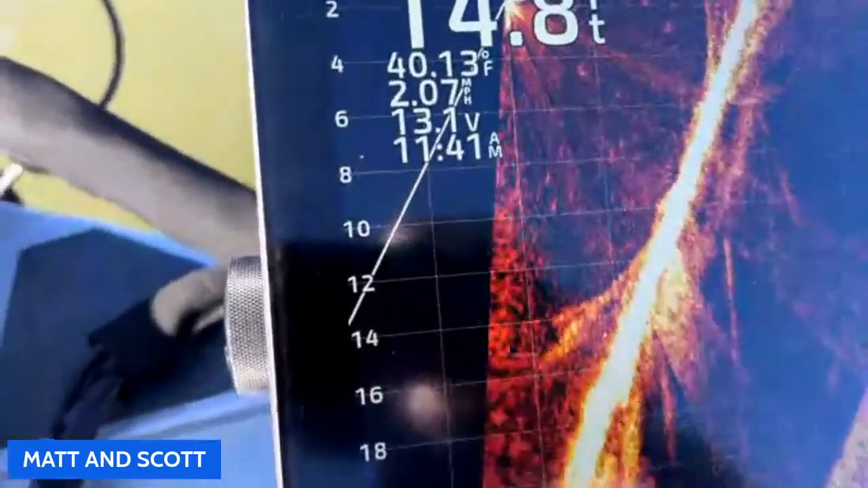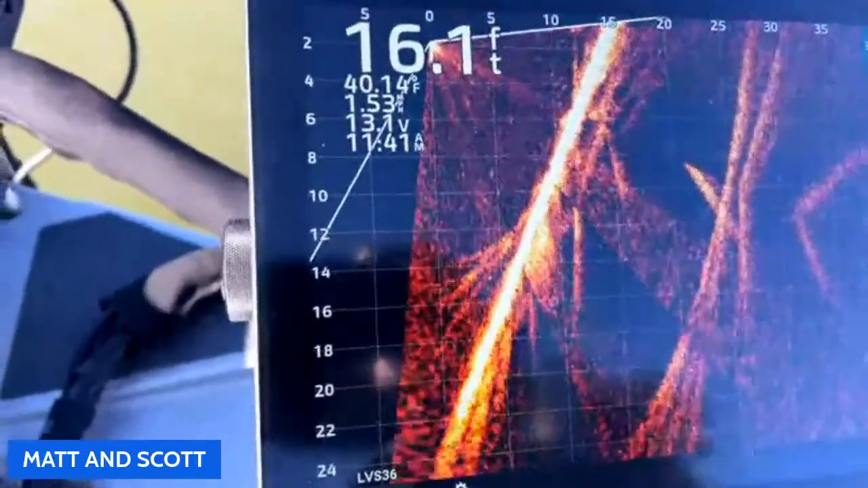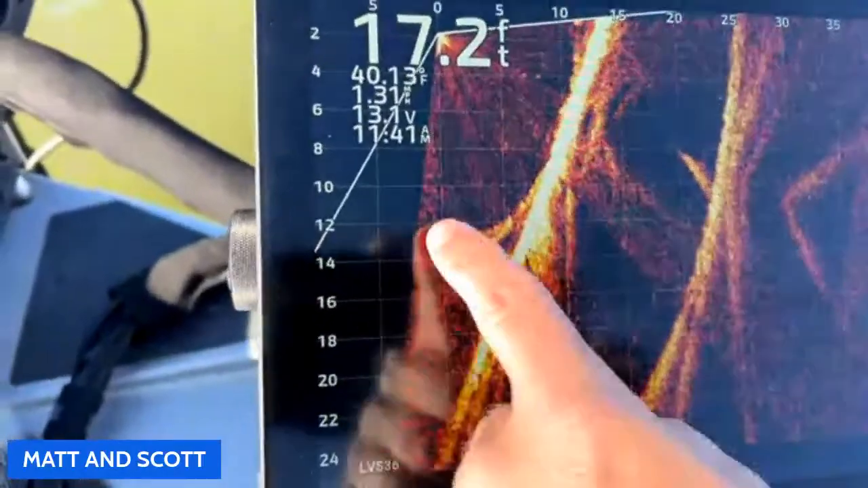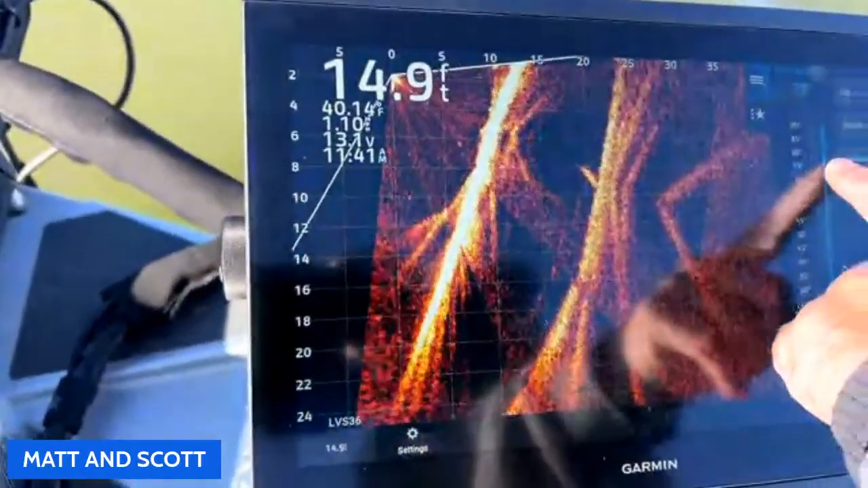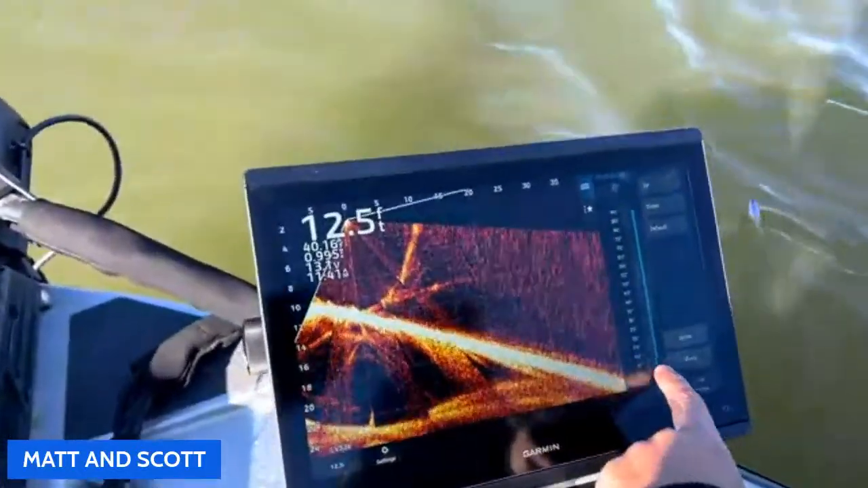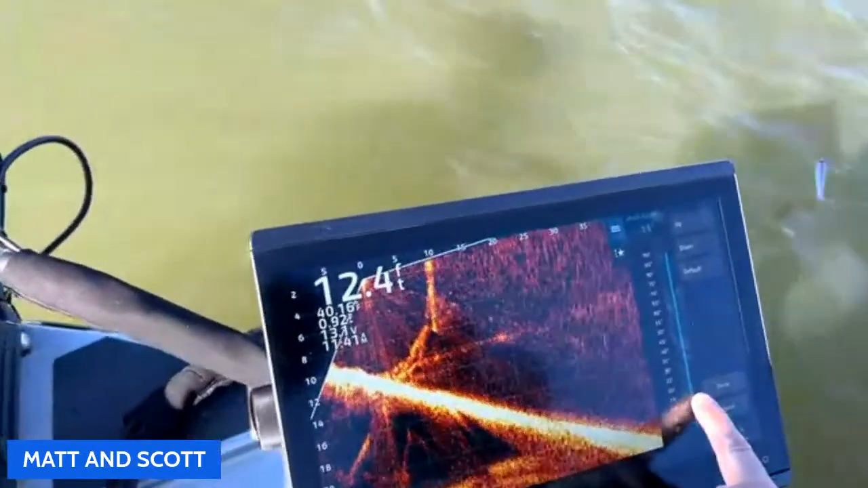So this black spot, that's outside of the LiveScope transducer range, right? So our 135-degree arc starts right here on this edge, and it goes up here, and it goes all the way out here. Okay. So if I would perfectly put that in there,